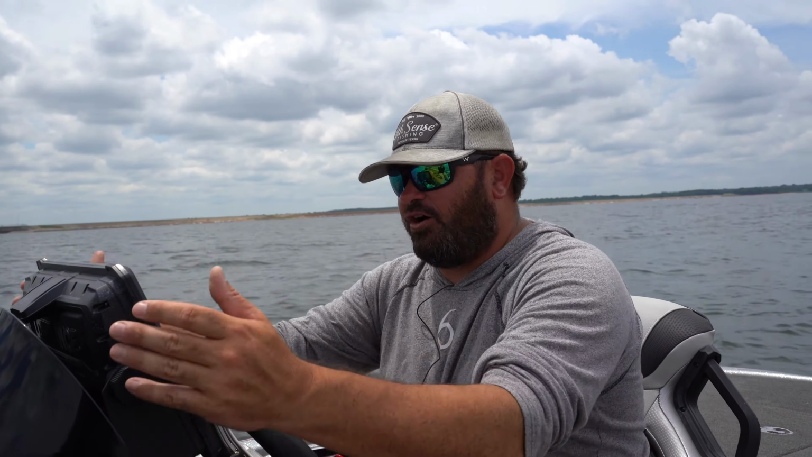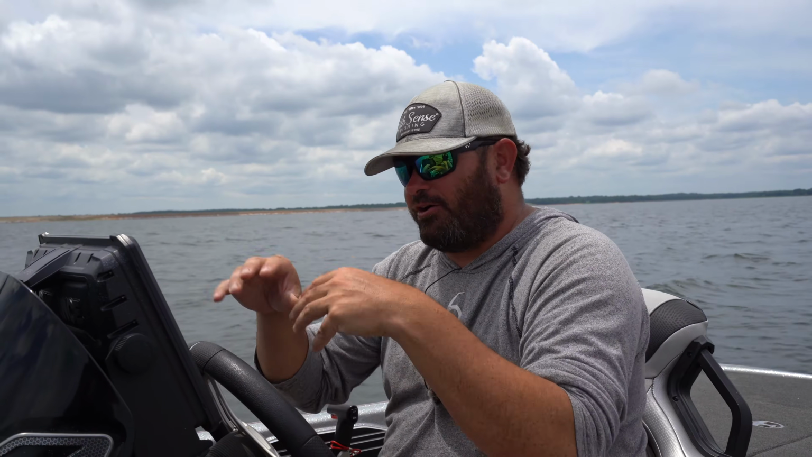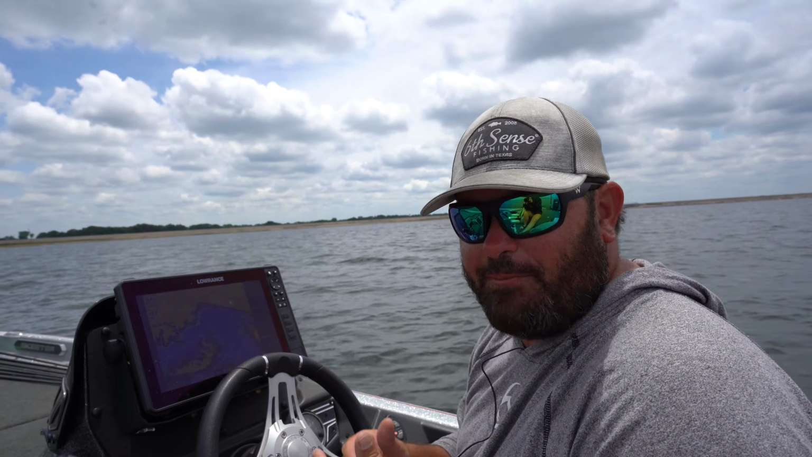But first, before you can catch fish, you have to find fish. And when you're talking about summertime and offshore structure fishing, it all still begins right here with mapping, sonar, downscan, and side scan. And today I wanted to show you guys all my settings and all the little tricks that I've learned over the years that help me catch these fish on Lake Fork and really anywhere I go whenever they're offshore. All right, guys, let's start with the mapping here on my Lowrance.